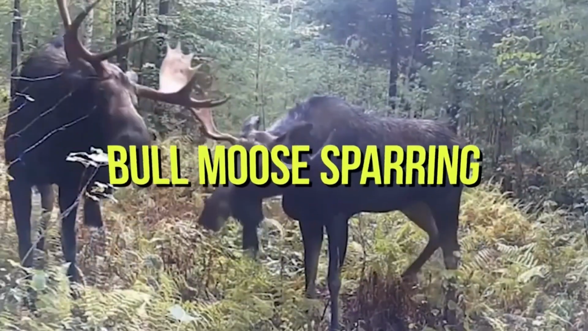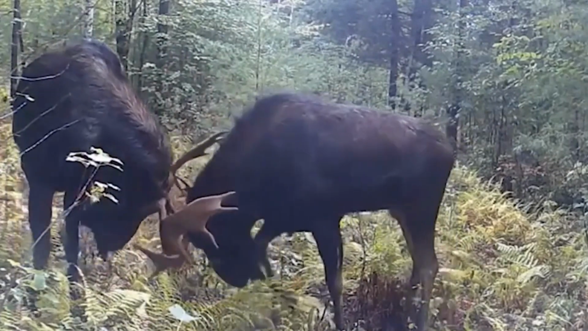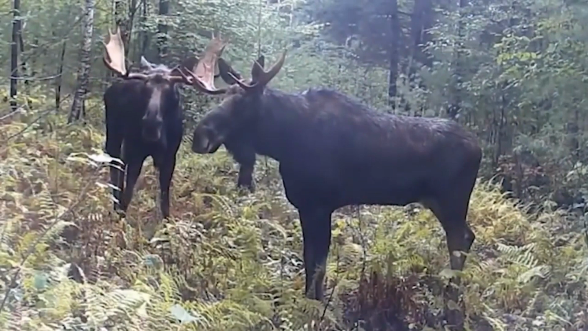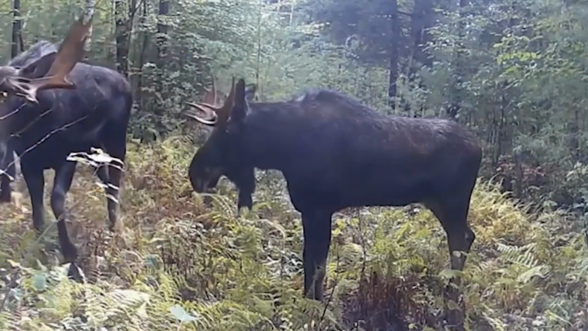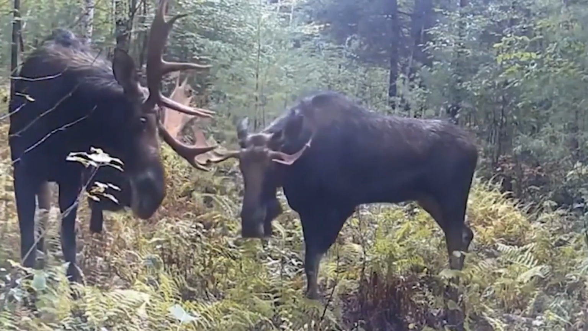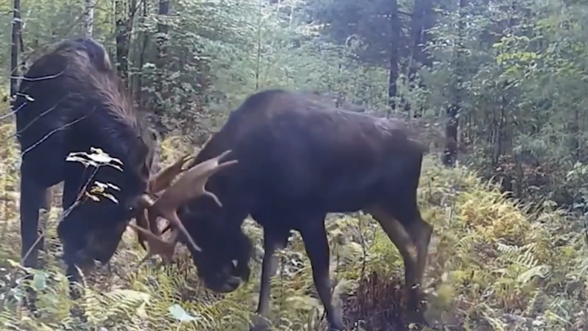Last on our list is bull moose sparring. A trail camera in New Hampshire caught 2 bull moose fighting over a cow moose. From the middle of September to the middle of October is when they mate. New Hampshire Fish and Game says that these bulls are fighting to protect a cow they are after. Officials say that after the rut, bulls may eat together to get ready for winter, so we'll have to wait and see if this pair can get along. You can watch a video of the big animals fighting in a very intense way below.